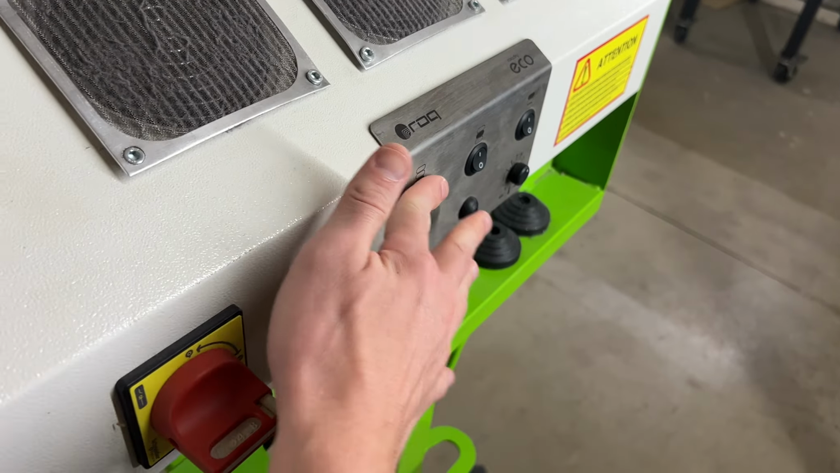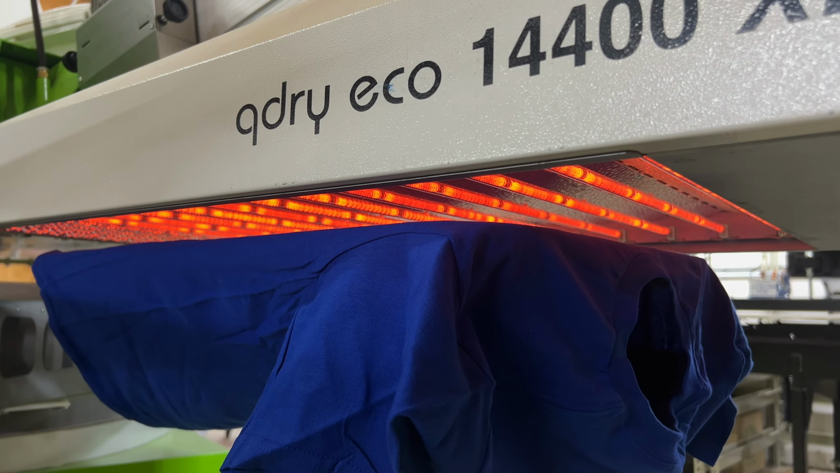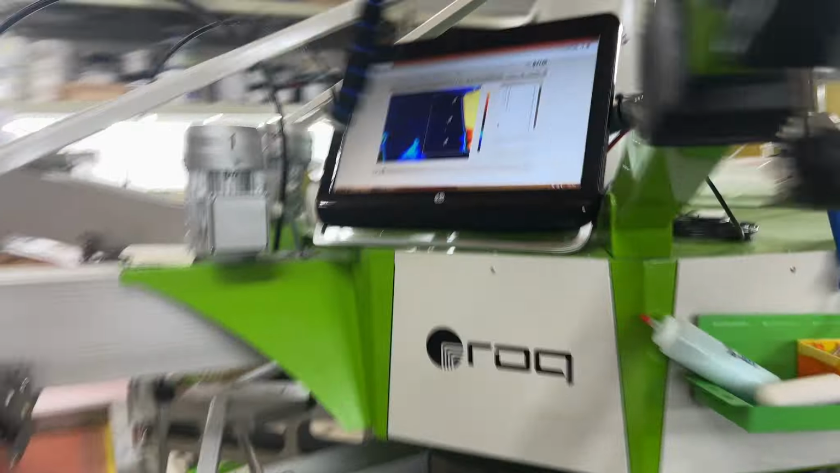So I'm going to show you what this looks like after you actually flash a shirt. I'm going to take this shirt over. I'm going to turn all the zones on. I'm going to test flash here. All right. That was just like 5 seconds.